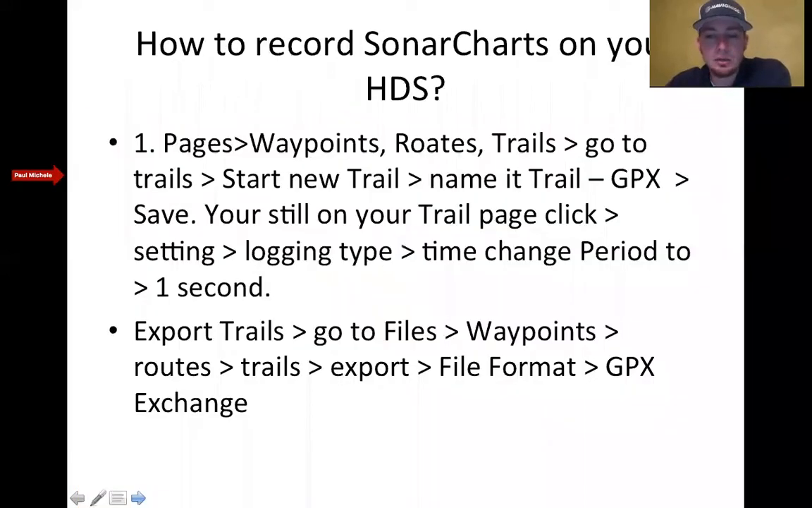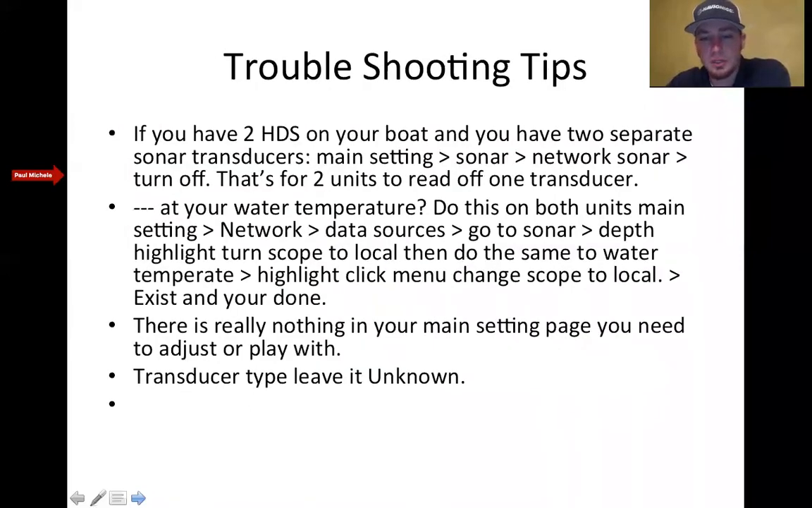Alrighty, this is just how to go through Sonar Chart Live. All right, I'll just run down this. I've seen this a lot. This might be happening on some of y'all's units. It's water temperature. If you have two Lowrance HDS units, water temperature might somehow go away, especially when you have an Ethernet cable between the two. I can make you look like a Lowrance genius in front of your friends because everybody has had this problem.